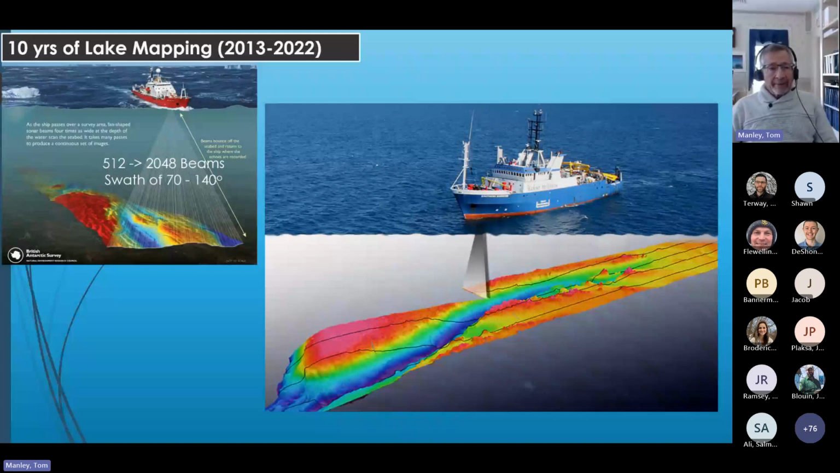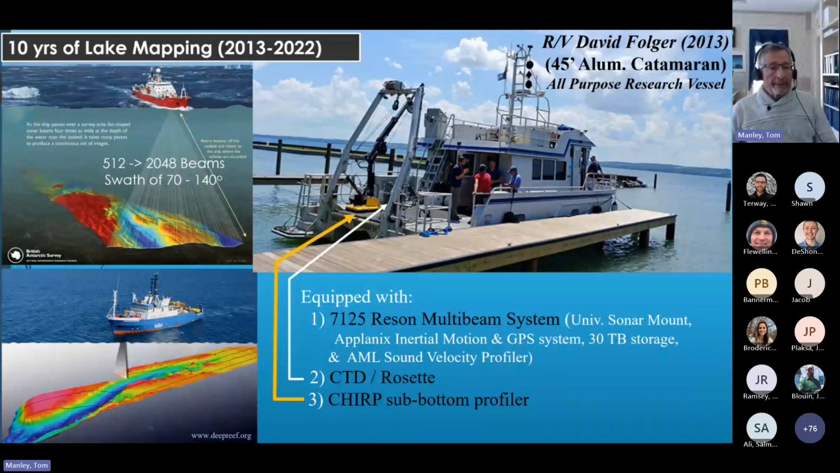The David Folger, funded by the National Science Foundation, replaced the RV Baldwin in 2012. This multi-purpose research vessel with nearly $500,000 of equipment, one piece being the multi-beam system, was the only research platform for the survey. As a matter of fact, it was the only research vessel on the lake that had multi-beam. The Folger's 7125 Reson multi-beam utilized 512 individual beams. The CHIRP, as previously discussed, provides information on sediment layering.